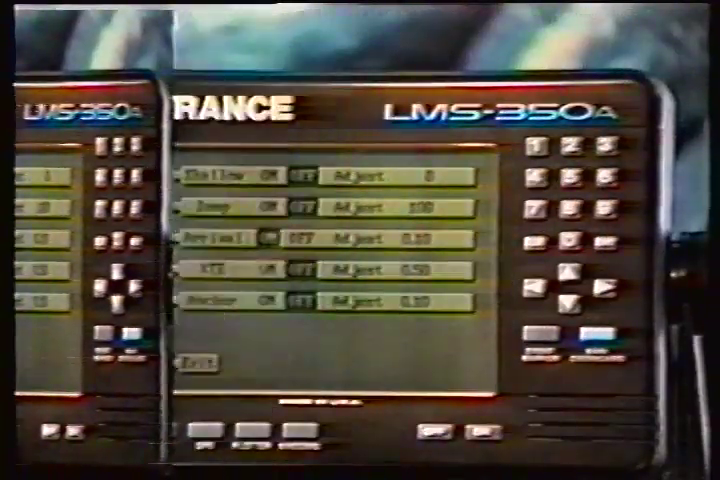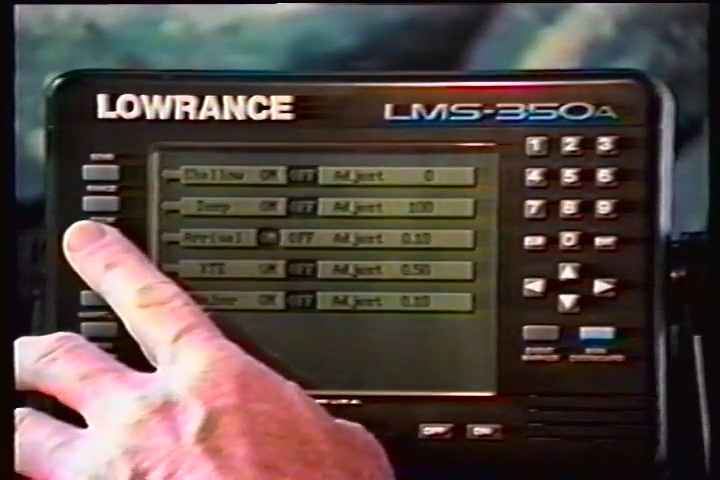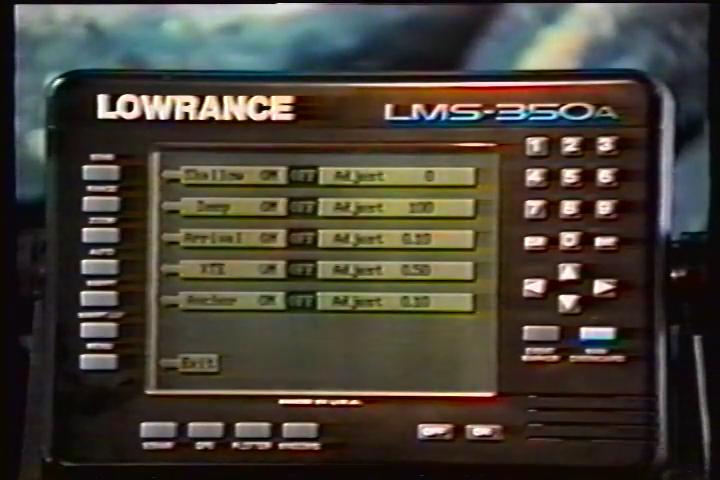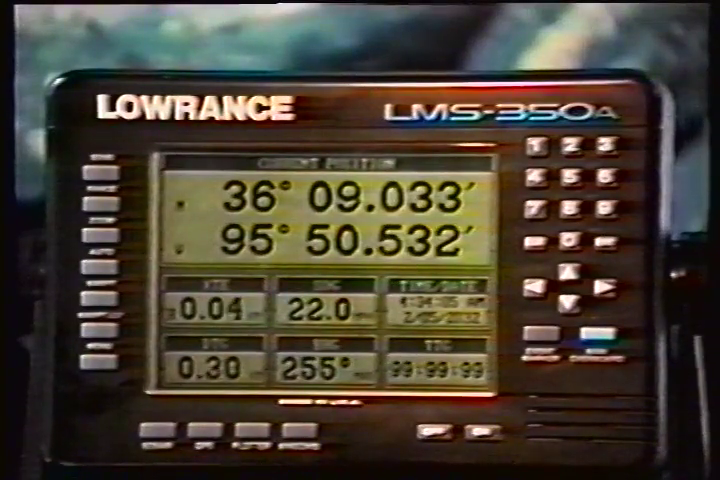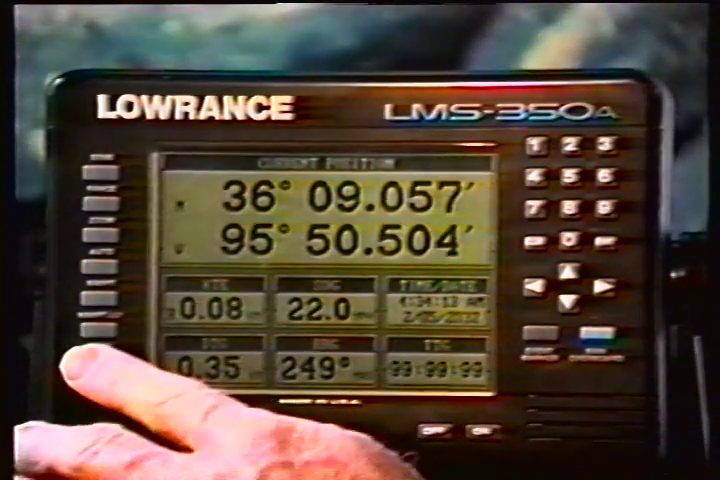Turning the arrival alarm off prevents the LMS 350A from sequencing to the next waypoint in the route. This, in effect, turns the route off. However, the unit will still show navigation data to the current waypoint in the route at the time the arrival alarm was turned off. To stop the LMS 350A from navigating to a waypoint or navigating in a route, press the menu key twice.